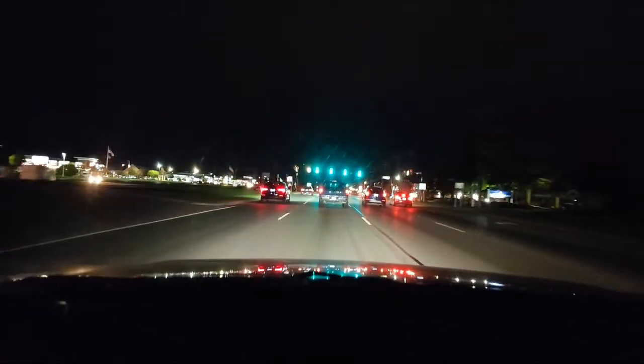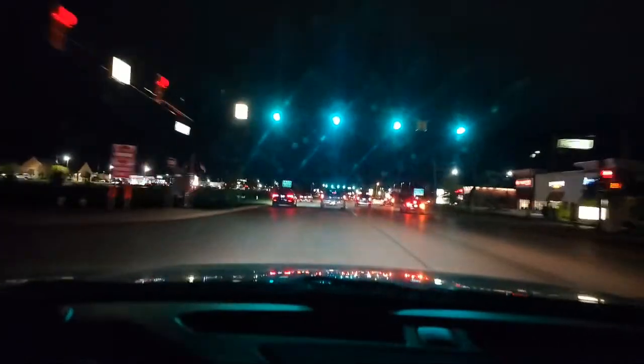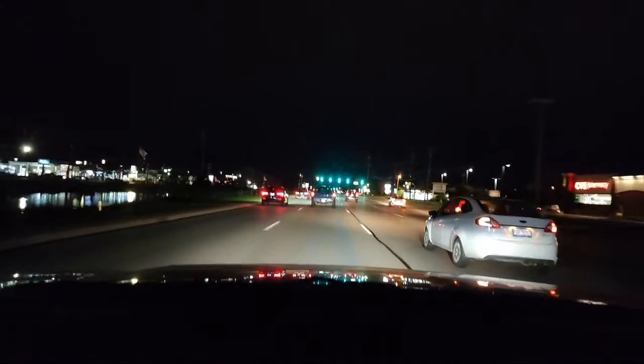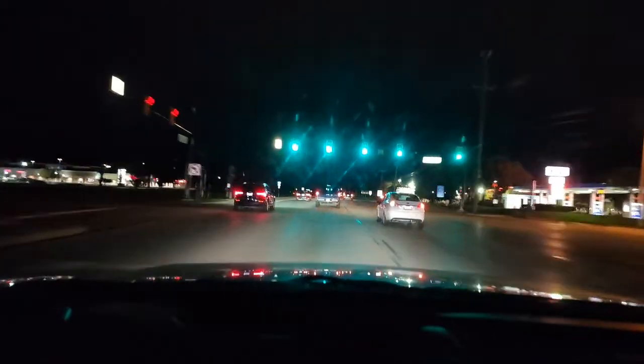I'm just trying to teach you to maintain good speed. You don't want to be an erratic lane changer. These are drivers who always change lanes back and forth, back and forth. If they have a broken tail light, they would definitely get pulled over. It's an equipment violation.